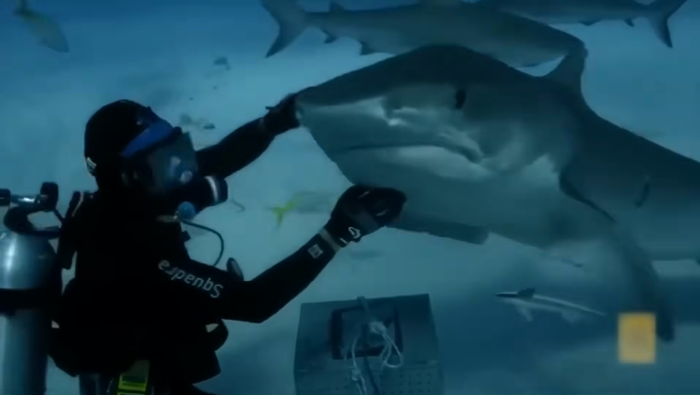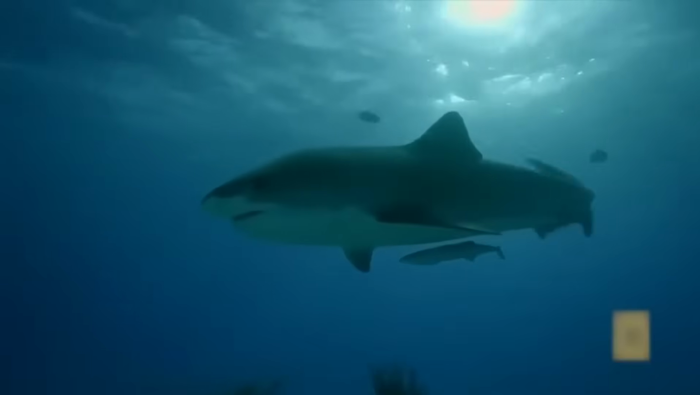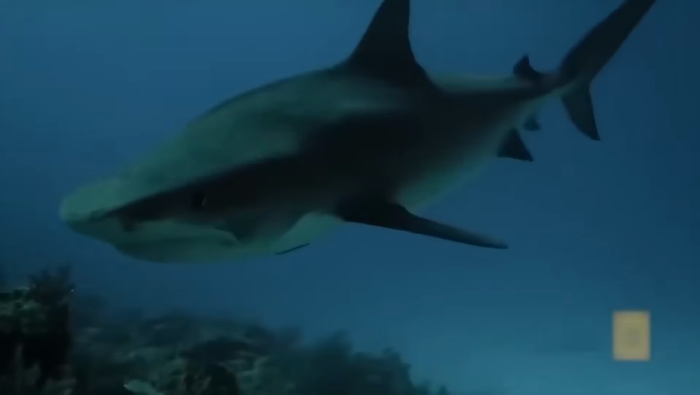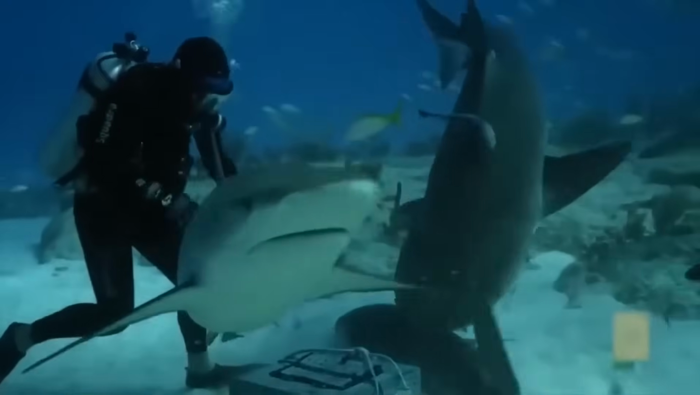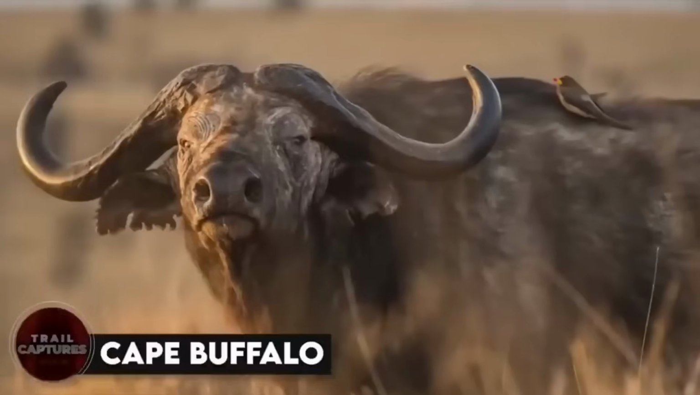Check out the tiger shark, a big bad predator of the ocean. These bad boys have been known to attack humans and are one of the most dangerous sharks out there. With their razor-sharp teeth and incredible hunting abilities, they're a force to be reckoned with. If you see one in the water, it's best to give them plenty of space and let them do their thing. Cape buffalo.